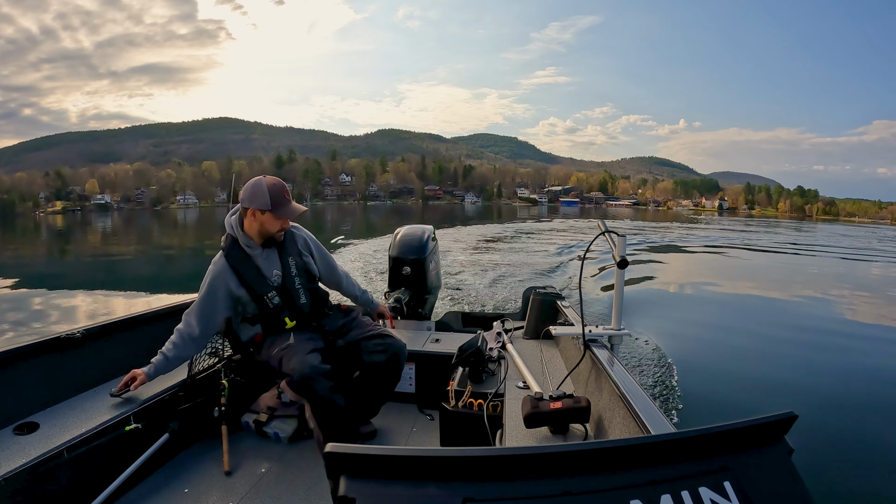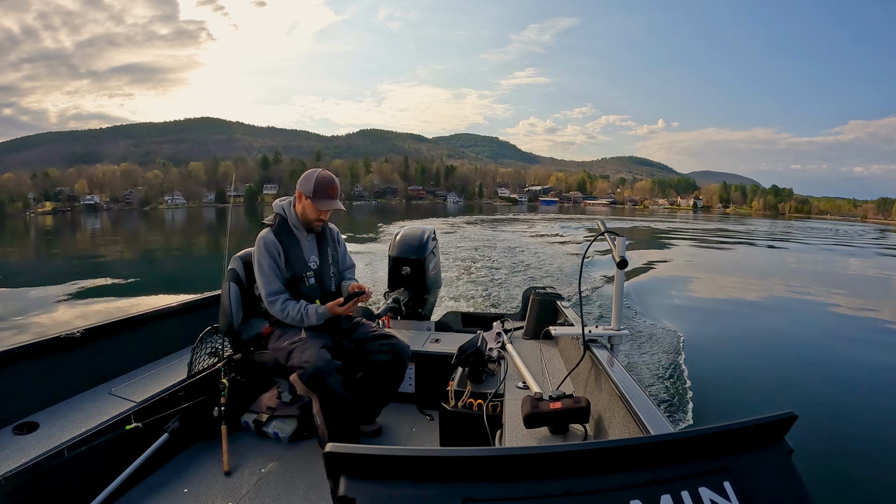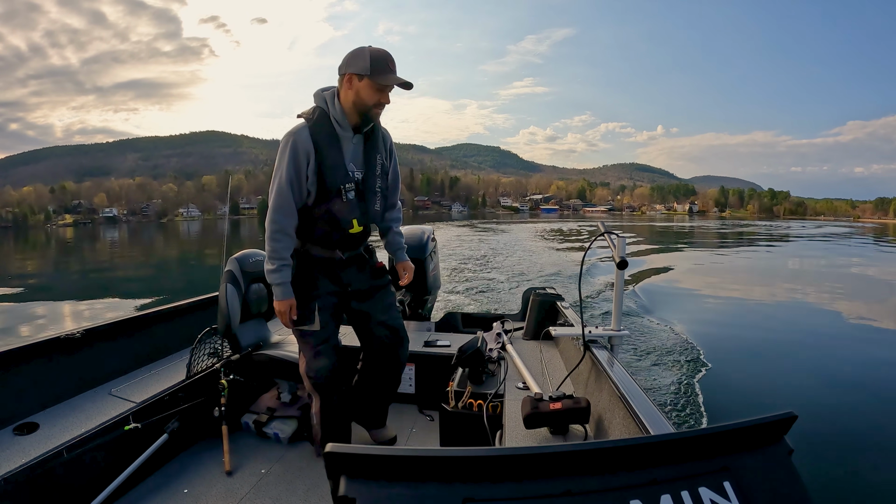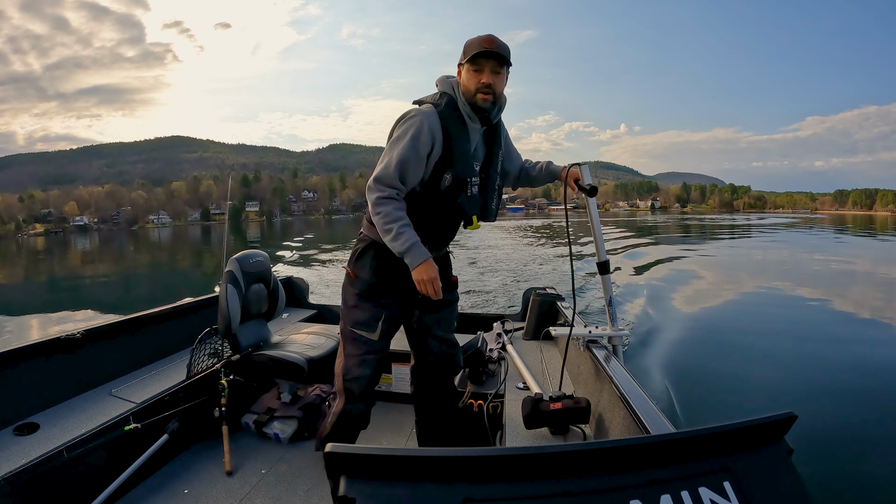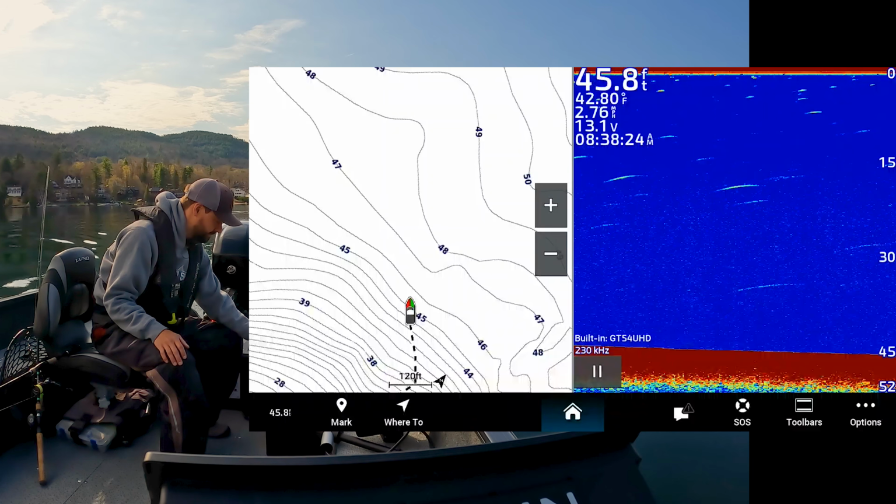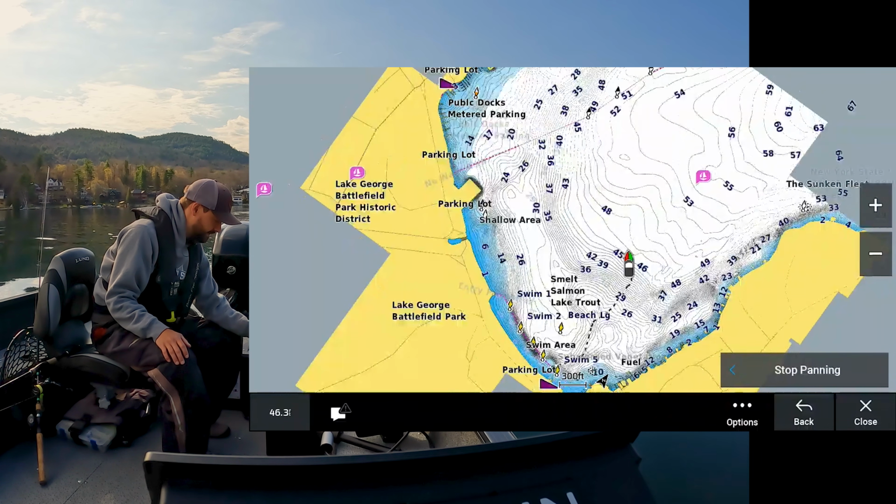All right. Let's get actually rocking and rolling here. We're gonna turn off Bluetooth, turn on Active Captain. I'm gonna show you guys, since this Lake George in the southern half here has like no defined structure right now. I've never been here before, like I said. There is no structure here. There is just a giant bowl of everything.